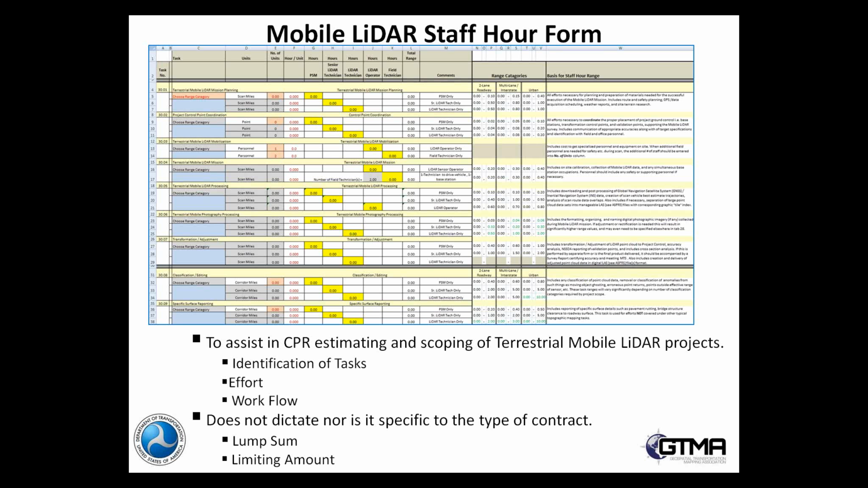And that's pretty much what consultants will do with this form. They're not required to use this to create their numbers. We just ask them to, when they do their final submittal of their actual cost, put it in this format so that we can match it up, apples to apples, and that sort of thing.